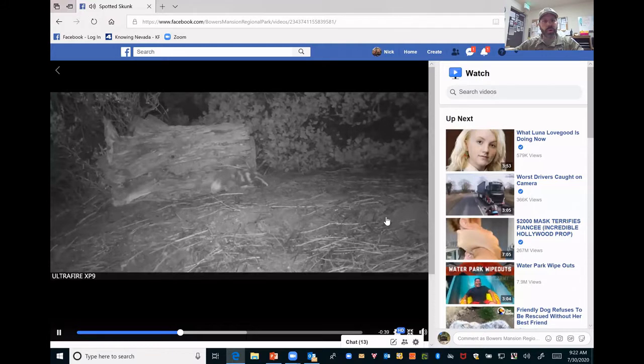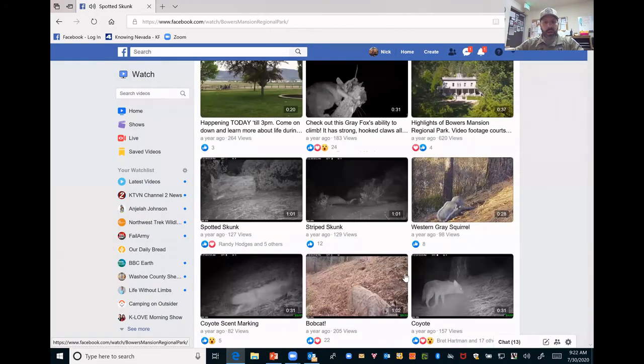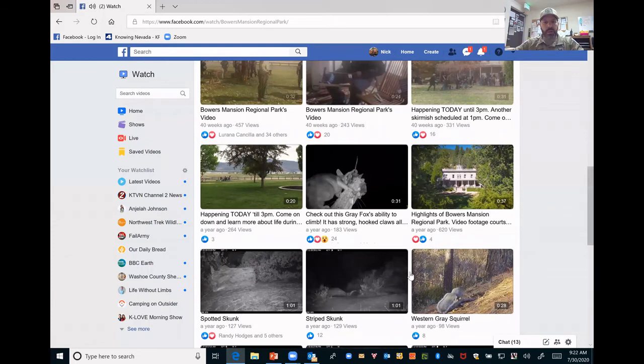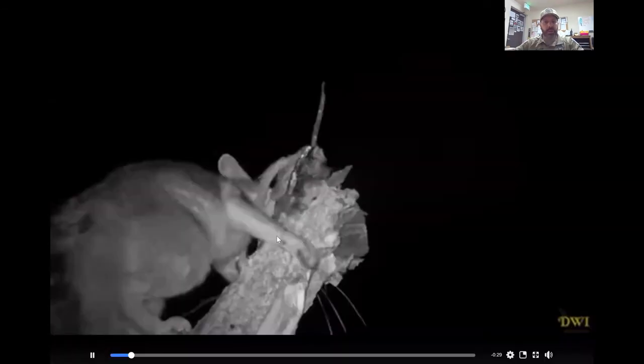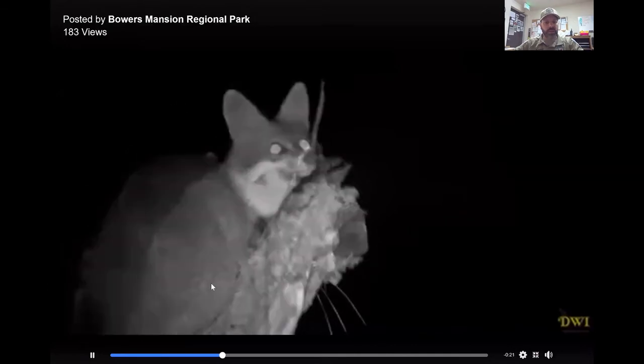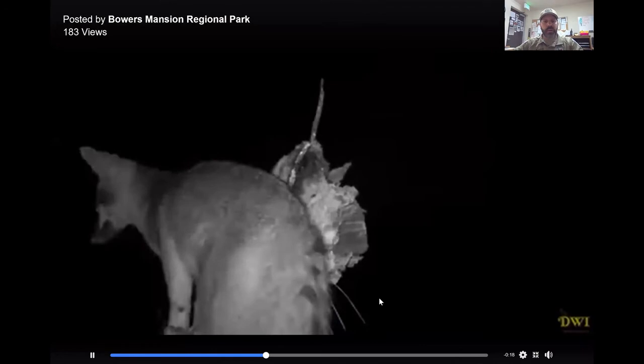And then one of the most recent ones we got, actually, we'll go two more videos and then we'll get back to the PowerPoint. So this one is a gray fox. And one thing we learned about gray foxes is they can actually climb up trees because they have these claws. And so Tim wanted to really capture video of this fox climbing up.